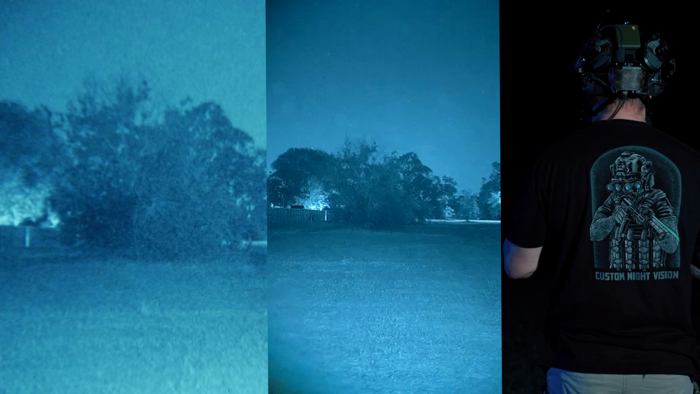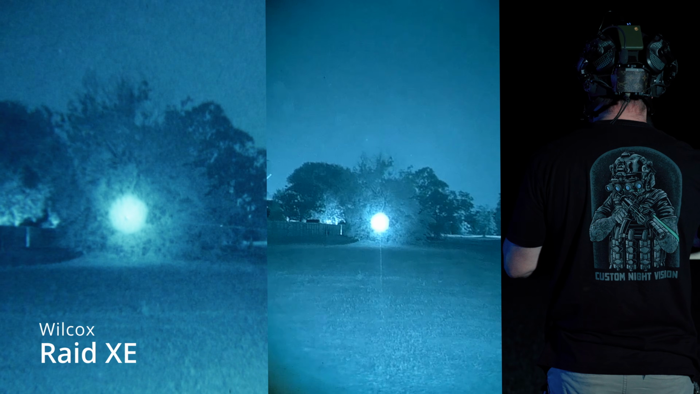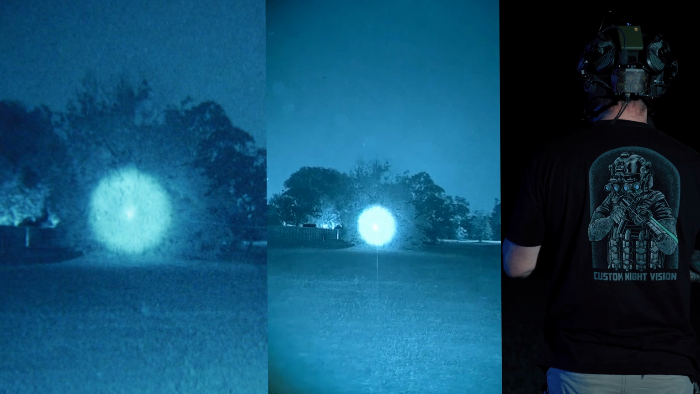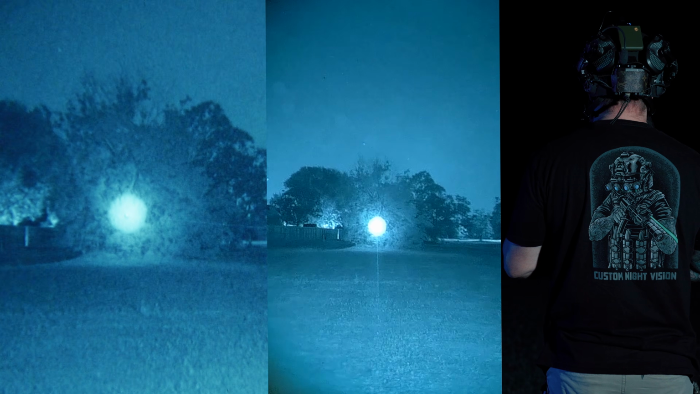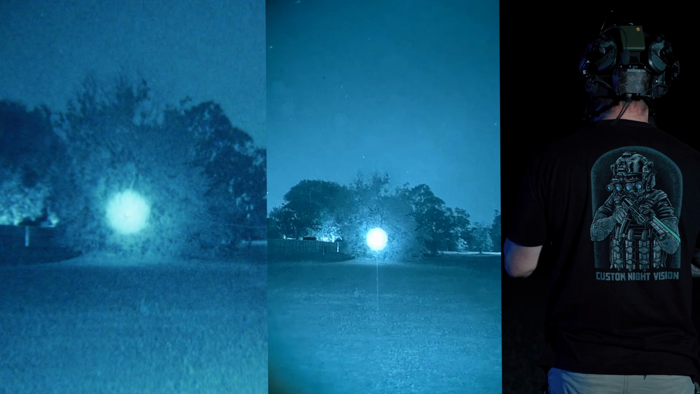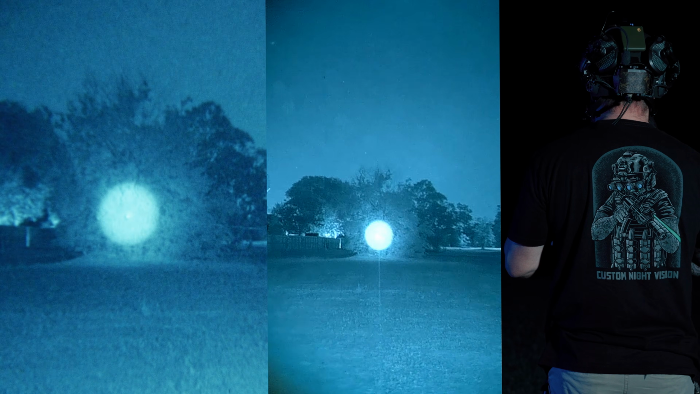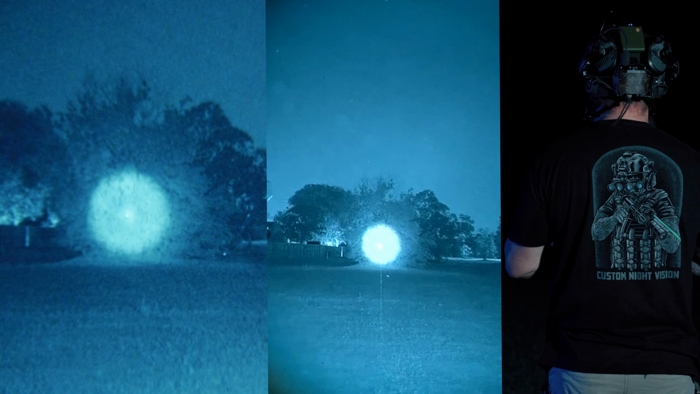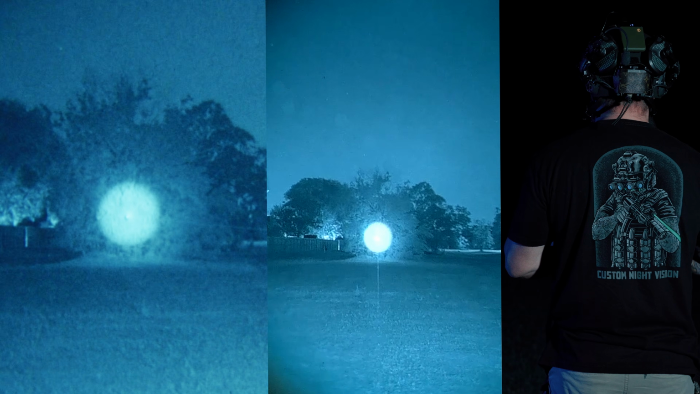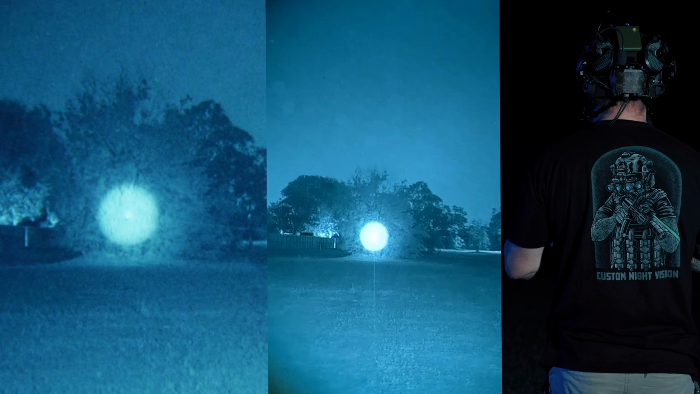the Wilcox Raid XE. It's also in full power laser and illuminator mode. I'm gonna dial the illuminator out. That's as far out as it goes, and it focuses down to right there. If you notice, this one has a much crisper edge on that illuminator. The illuminator is very clean. You don't see a lot of the Petri dish like you do on a lot of PEQ-15s. Not all of them, but a lot of them.